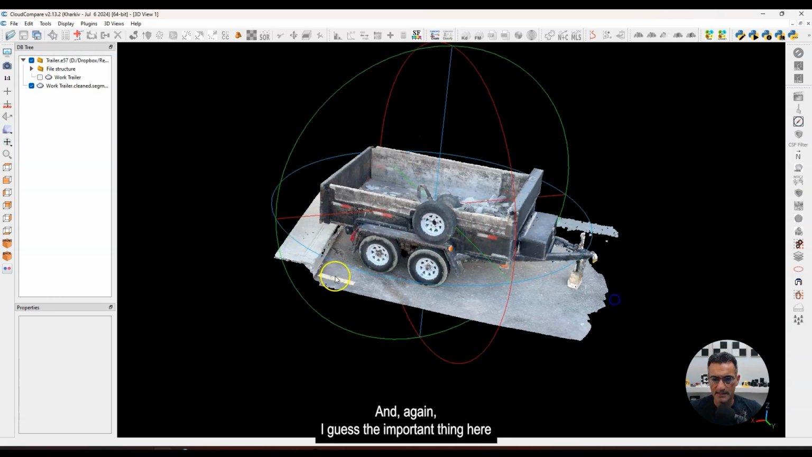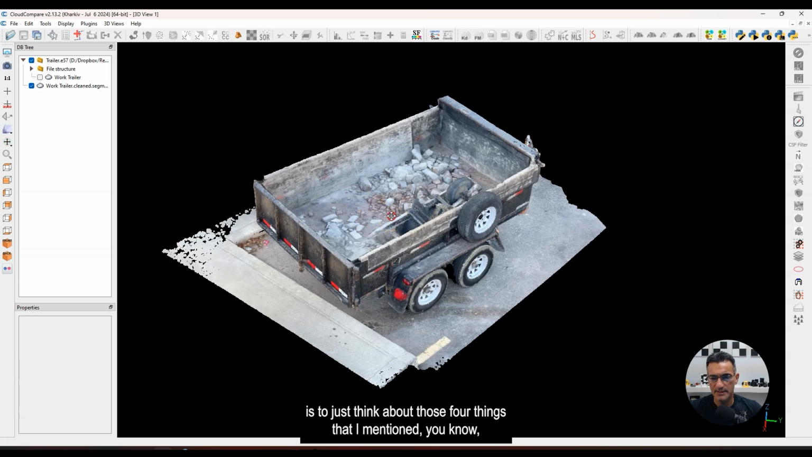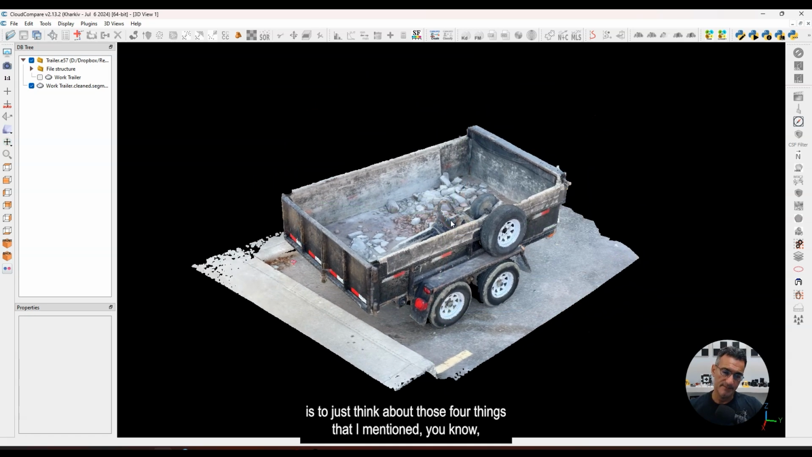And again, I guess the important thing here is to just think about those 4 things that I mentioned. You know, think about the sensor and what it is that you're doing. That doesn't matter if it's with Recon 3D, but it could be with photogrammetry, it could be with a laser scanner or whatever it is that you have. The next is the actual object. So you have to think about the geometry, you have to think about the surface features, the texture, if it's reflective and all those types of things.